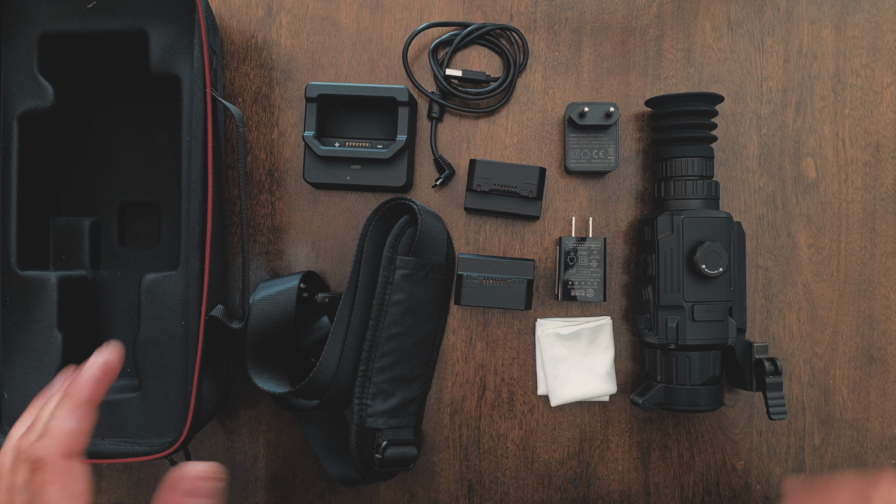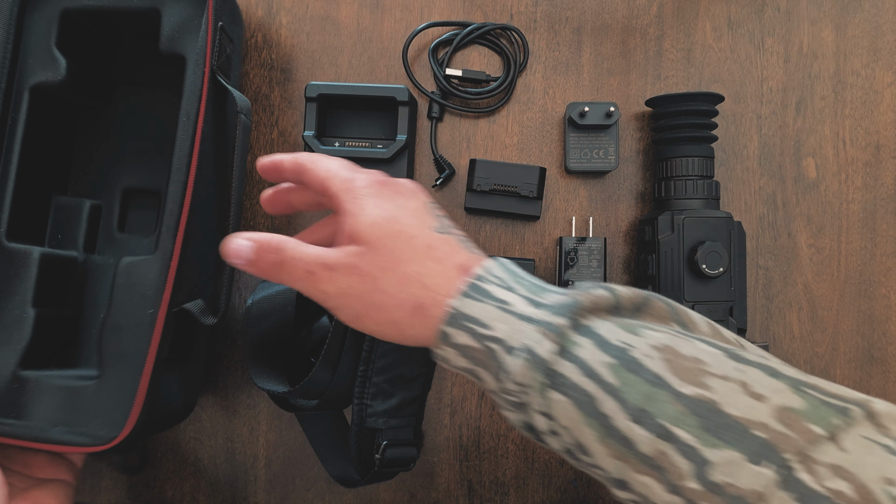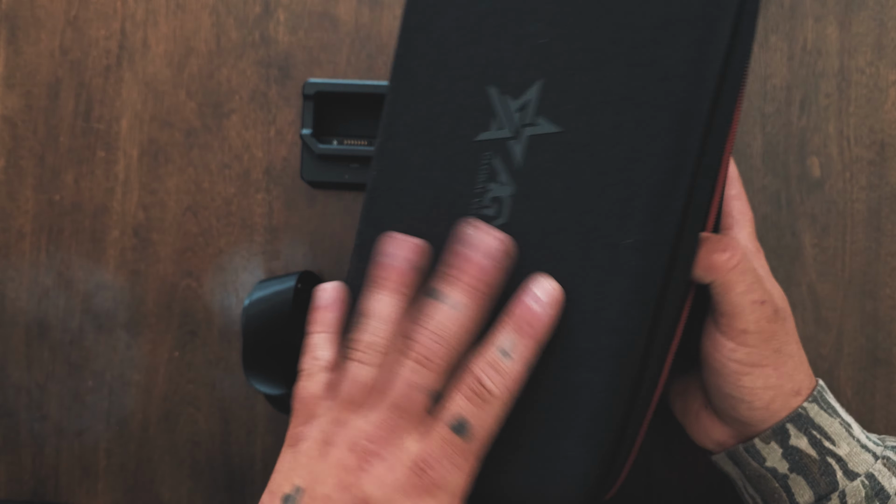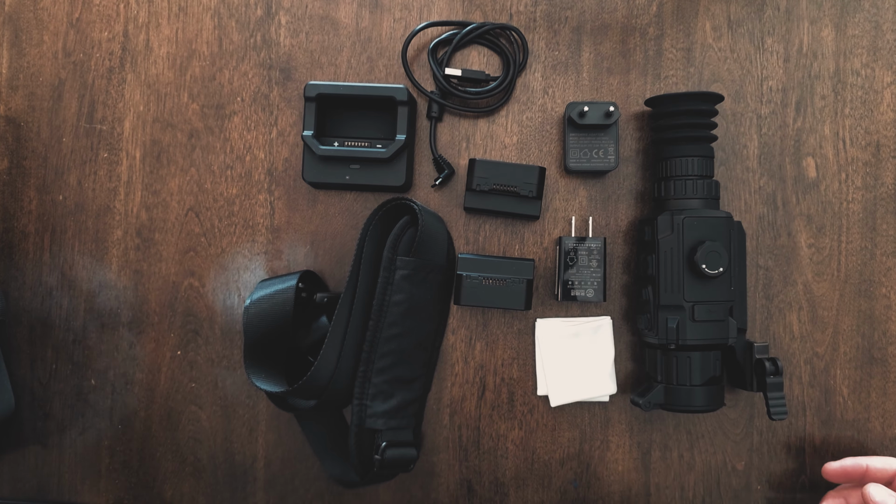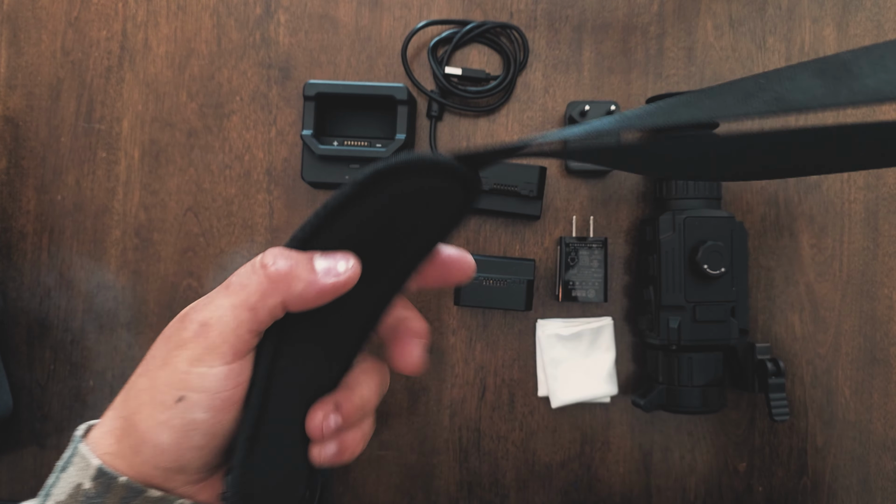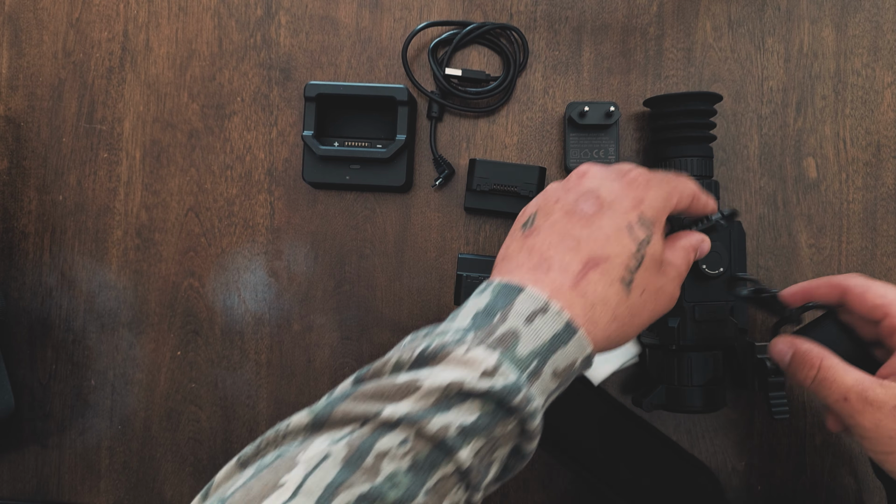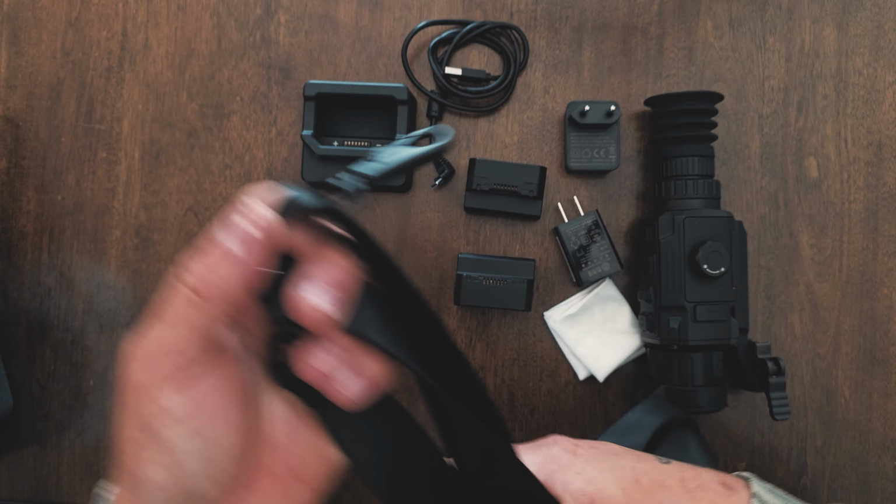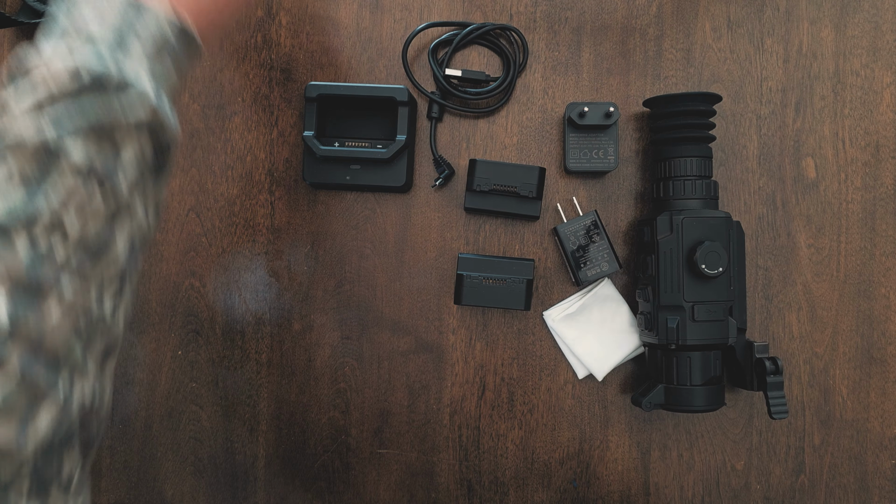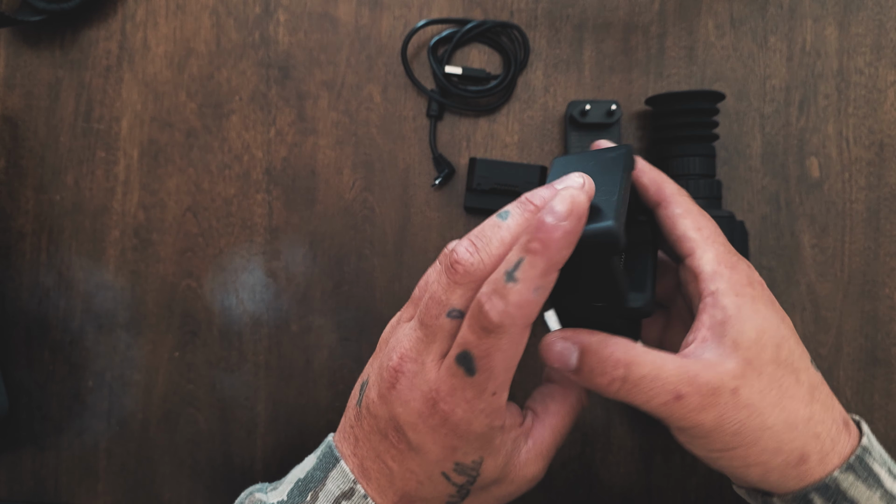AGM Rattler V2. This is what will be included in the box. You have a hard case, really nice, very nice to store the optic. You have a carrying strap that you can hook onto the optic if you're not going to be putting it on a gun. You can use it as like a monocular. Pretty slick. The charger with a little LED indicator, super cool.